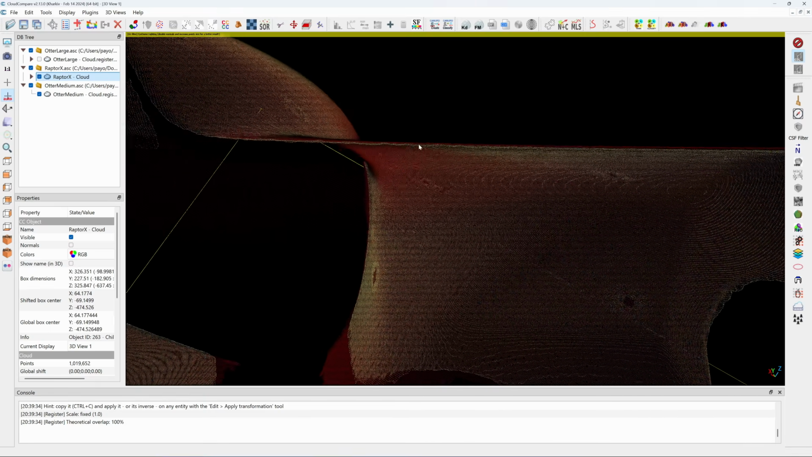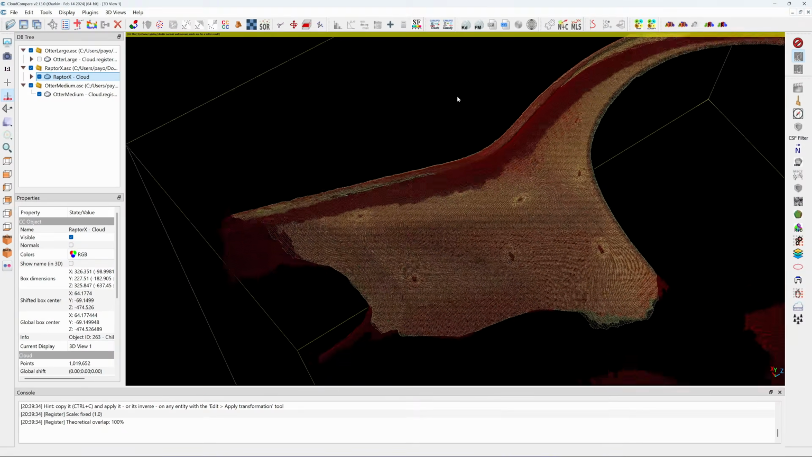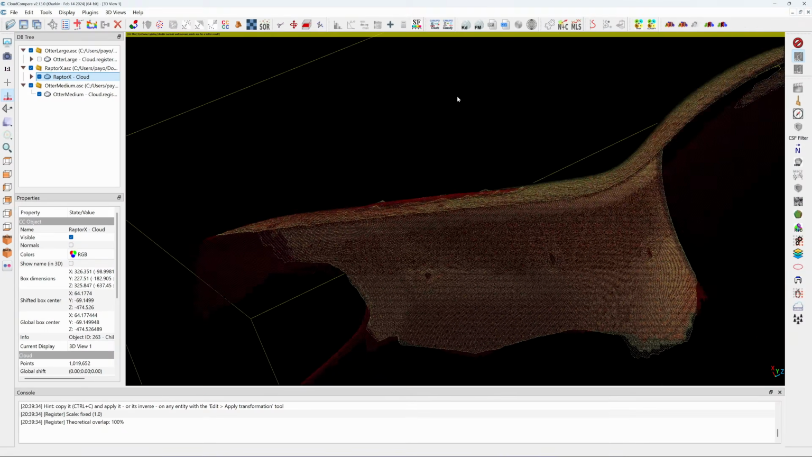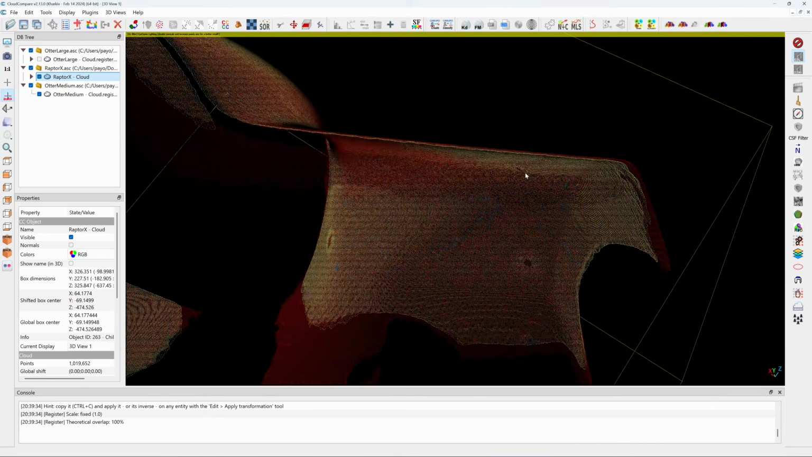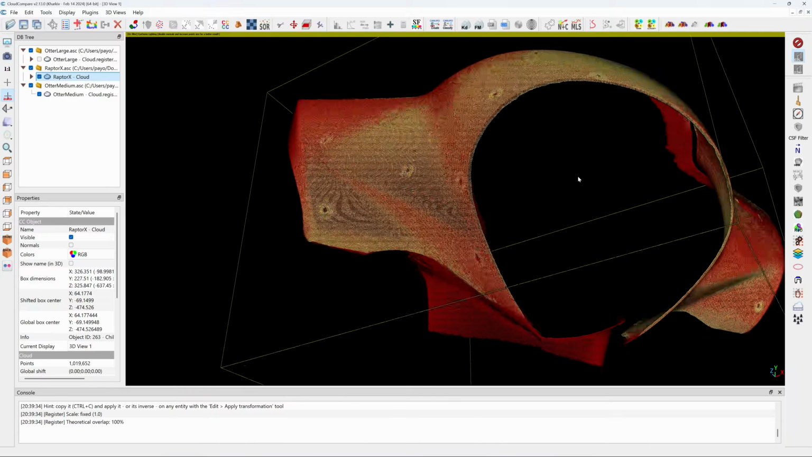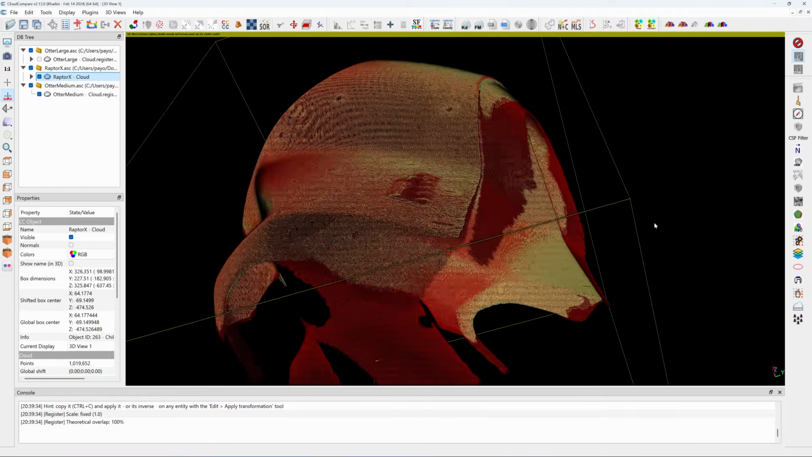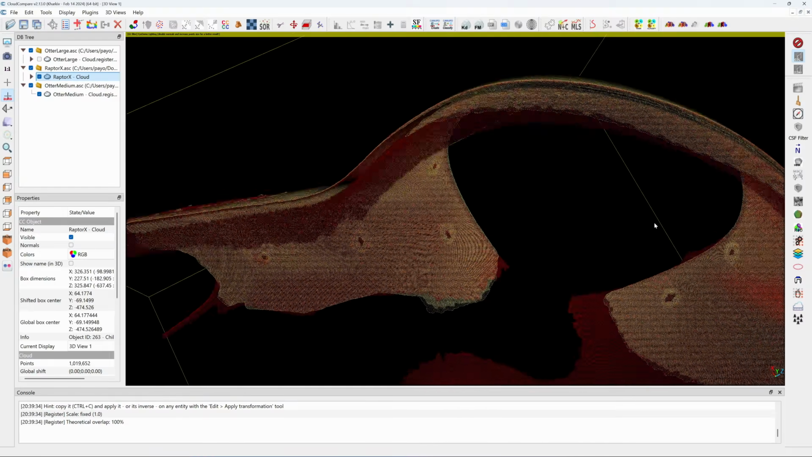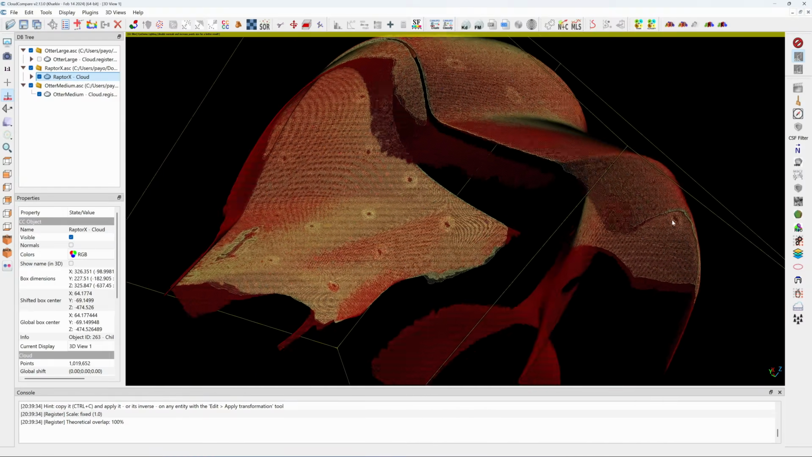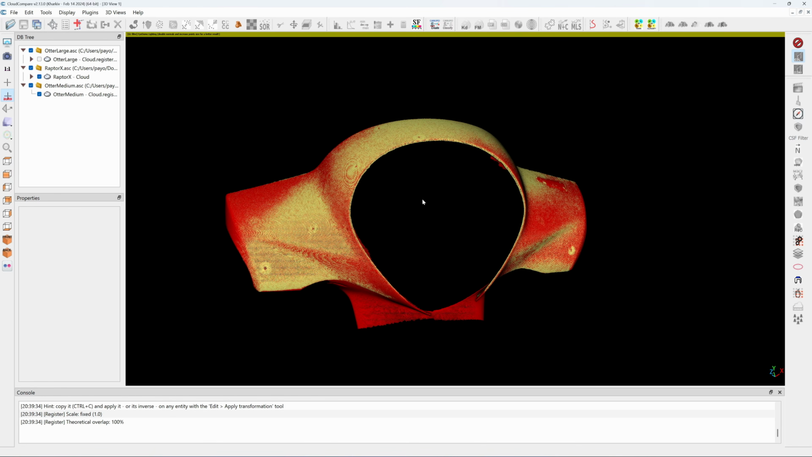The gap between the surface of the Raptor X and the Otter medium is much smaller than the large mode. Yeah, it's much smaller. See this? So the Otter in medium mode has a higher precision than the Otter in large mode. It almost matches the Raptor. I can't see any gap compared with the large mode. So this is another proof that the Otter in medium mode has a higher precision than the large mode, much higher.